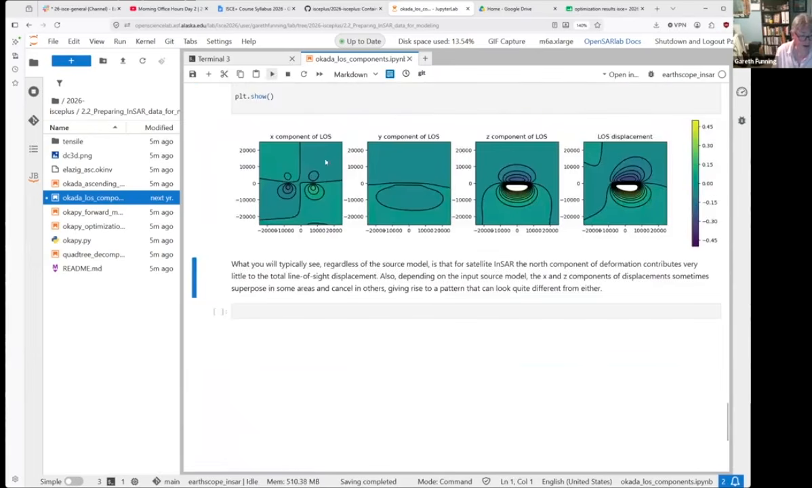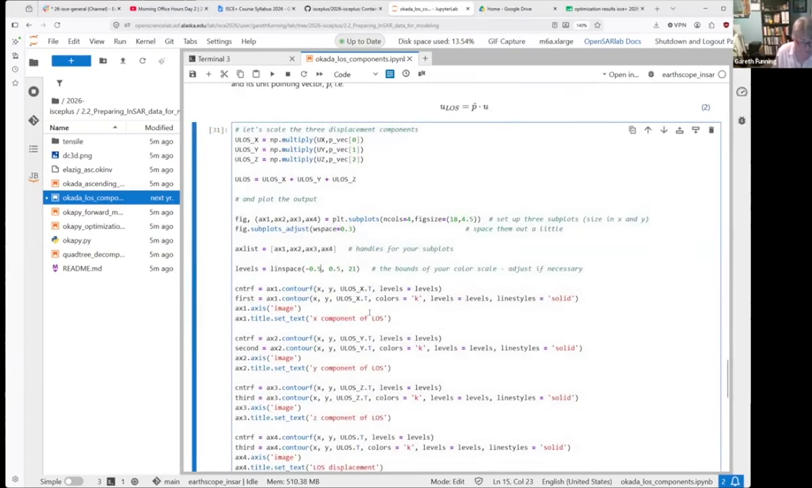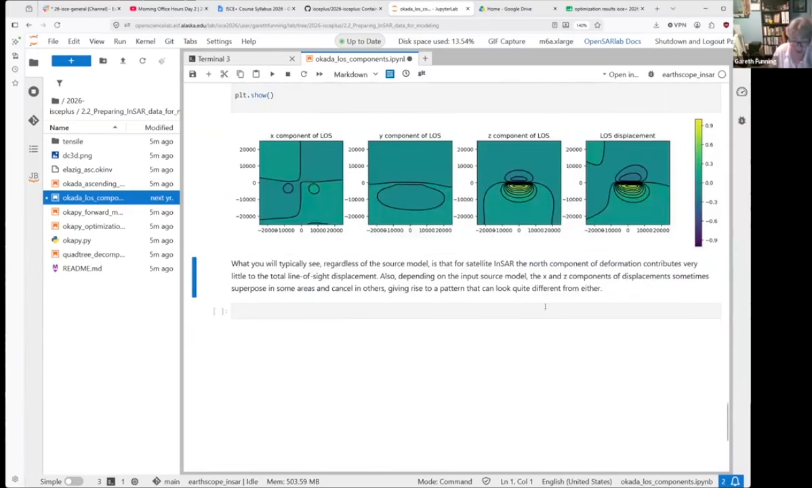And when you run that through, I'm going to have to change the limits on this plot as well. Don't mind me. Now your interferogram is mostly dominated by the vertical, and you can see here most of the deformation is range increase in the earthquake hanging wall, like we saw yesterday.